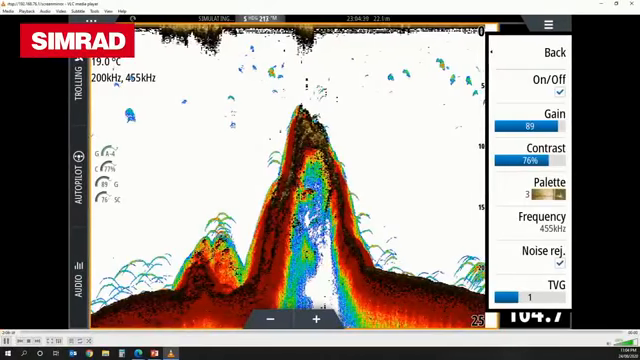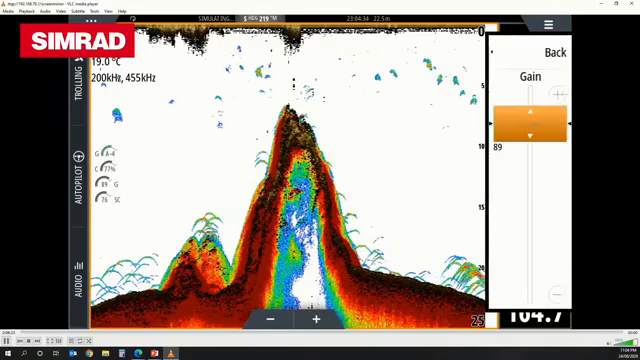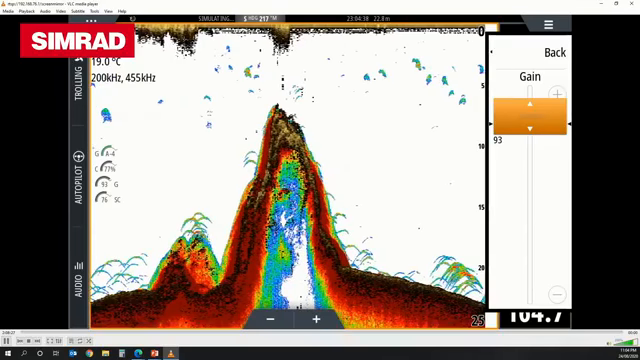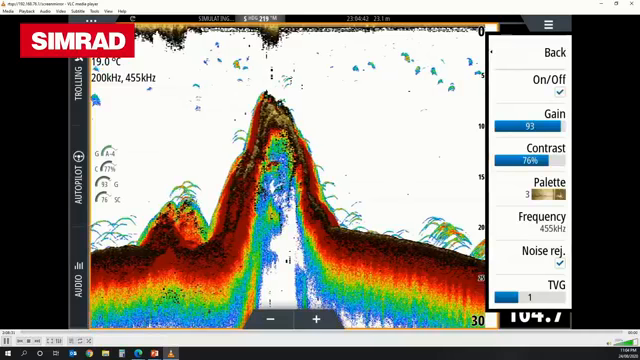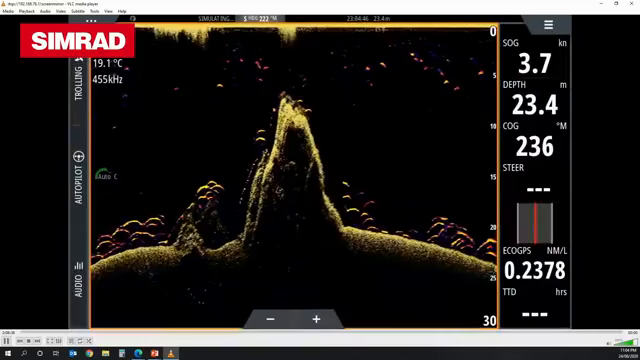So I've just turned it on there. Effectively what it's doing is taking our downscan sonar image and laying it on top of our traditional echo sounder. Now, what we've actually worked out is there's a better way to do it, and it's actually to do it the other way around. And so what that looks like is this, which is our fish reveal function.